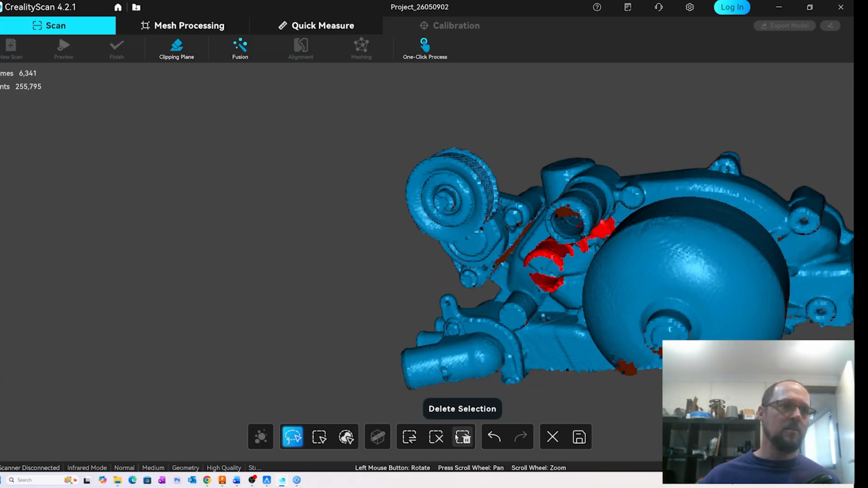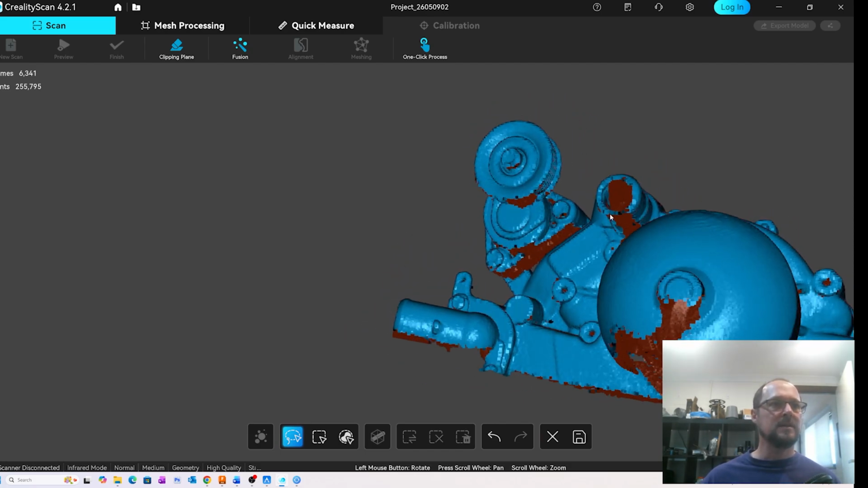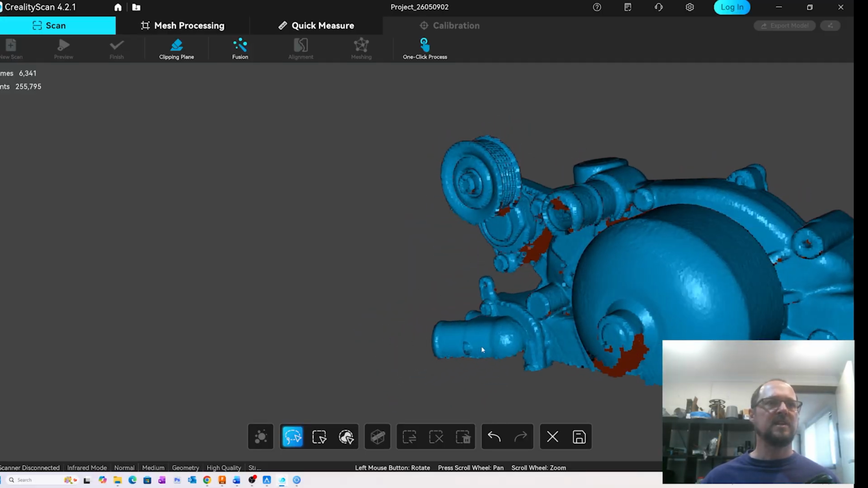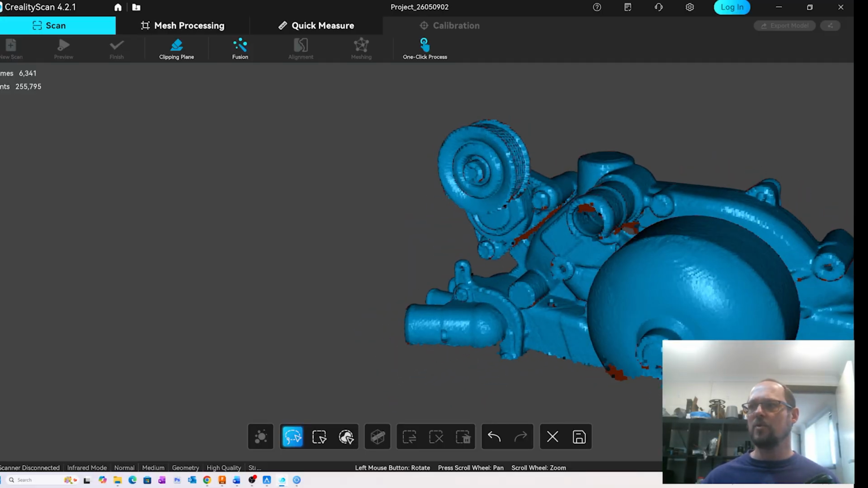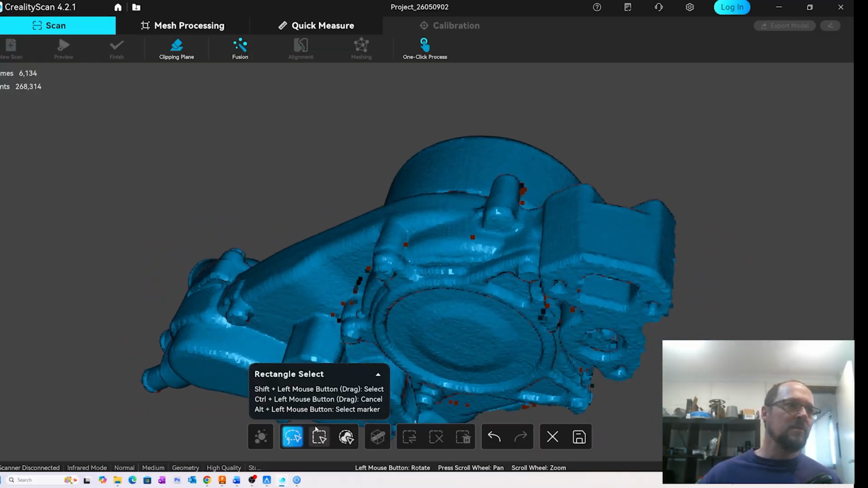And one of the other factors with any of these things, and this is for both scanners, if you're scanning in bright daylight, it can be very tricky to see your screen, whether it's a phone or this device, because you're shielding it, and you may miss errors. So good quality selection tools and editing tools is important. Take your time and be precise.